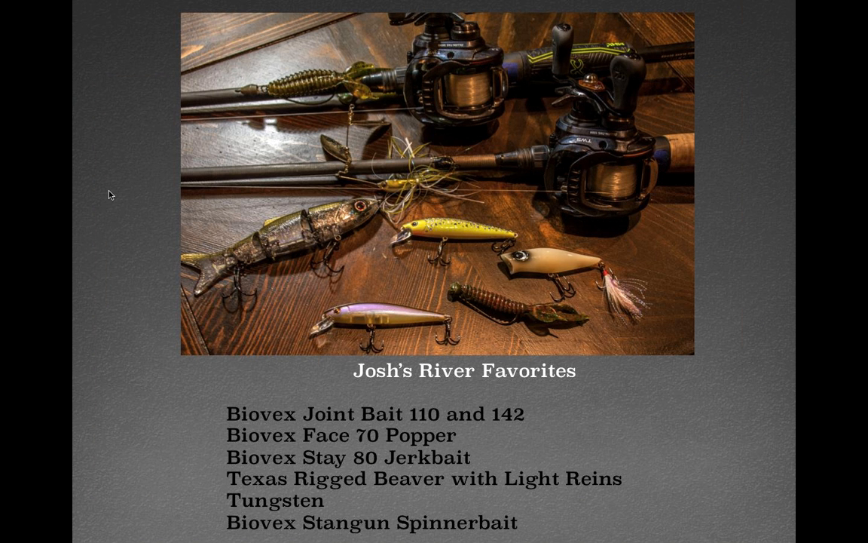Let's get down to some of the fishing stuff. For some of the main river drops, wing dams, all that kind of stuff, these are my go-tos. If I'm going to go fish a river tomorrow, these are the ones that are going to be on my deck right before I go.